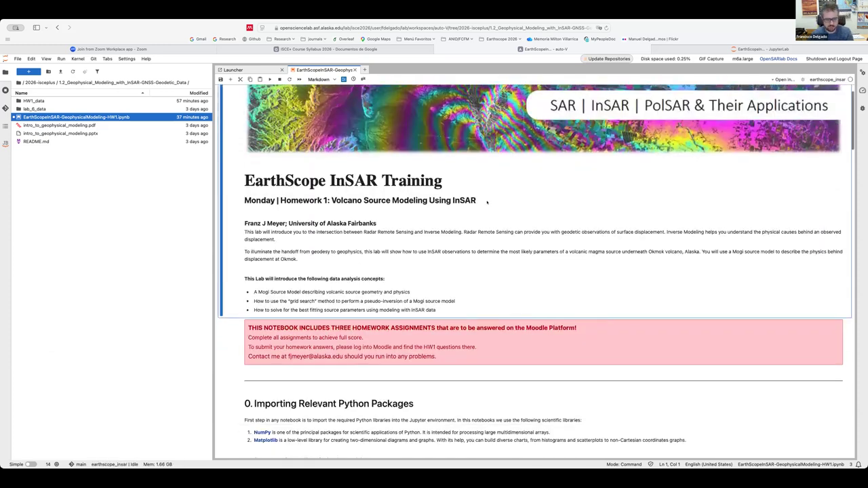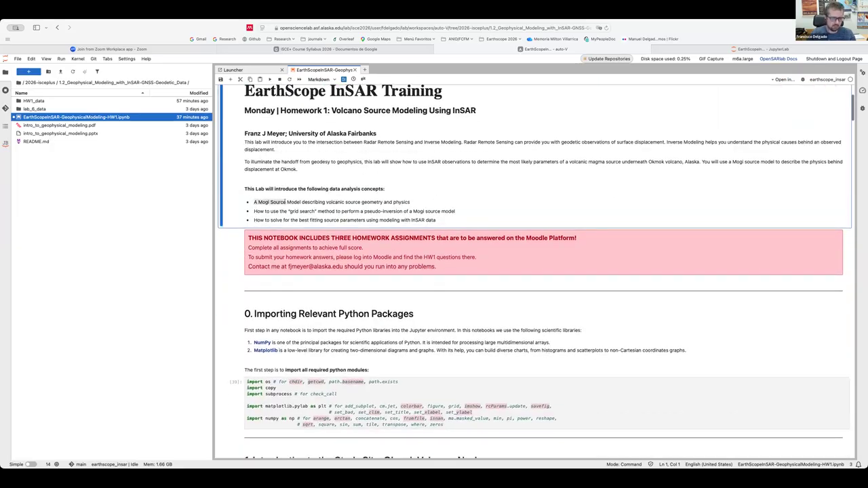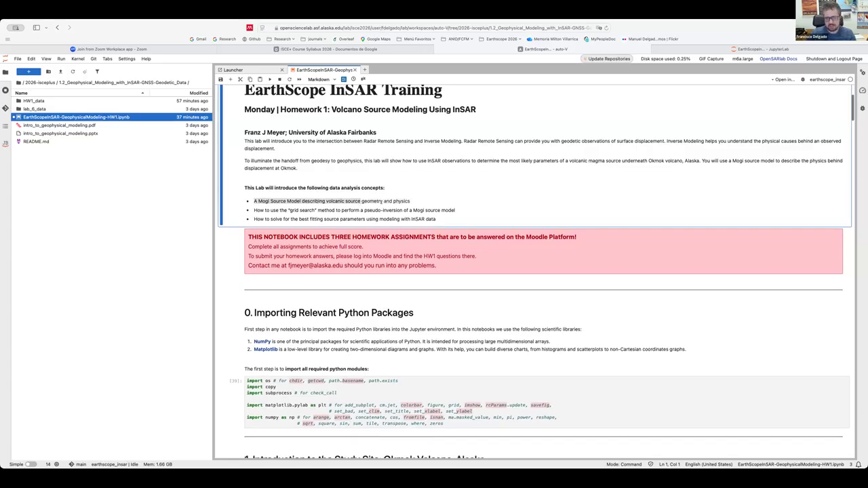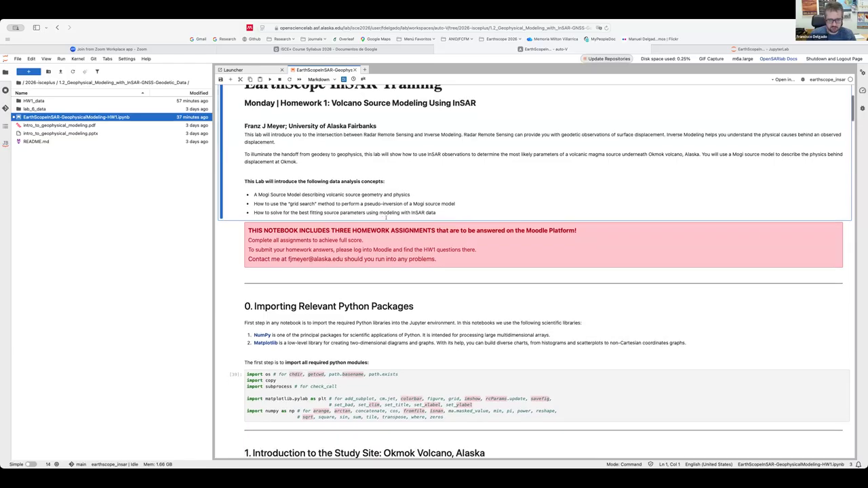So this is an example made by Franz Meyer at the University of Alaska. He couldn't be here for this module, so he asked me to teach this part of the InSAR course. What we're going to do is use a simple Mogi model to describe how it can explain InSAR data acquired over volcanoes, and how we can do a simple grid search, which is the simplest way of performing a pseudo inversion for the best-fit model parameters of the Mogi source model, and under certain assumptions, how we are going to retrieve those source model parameters.